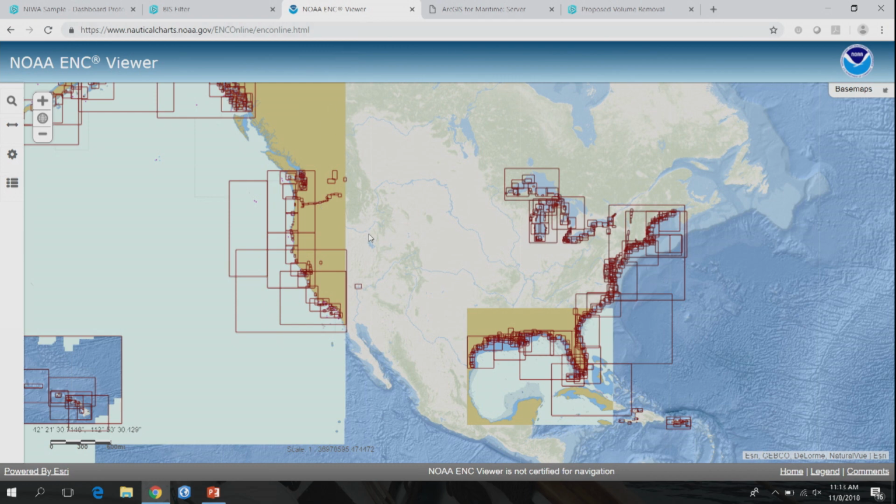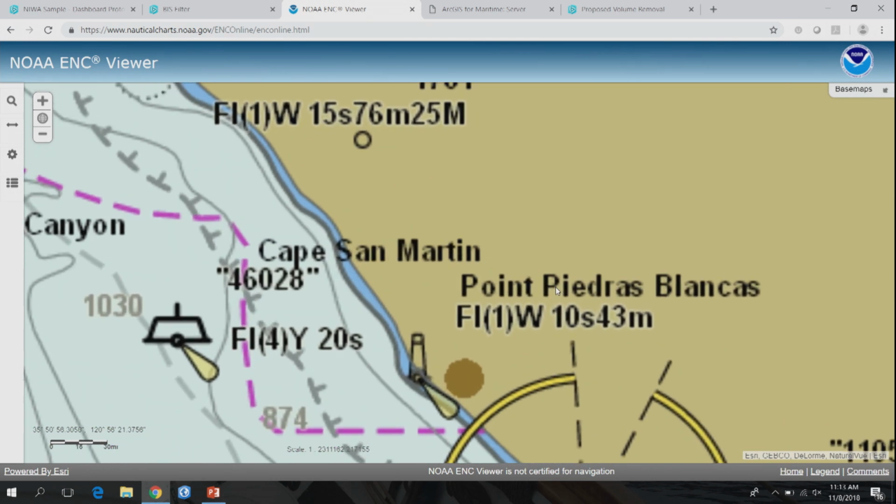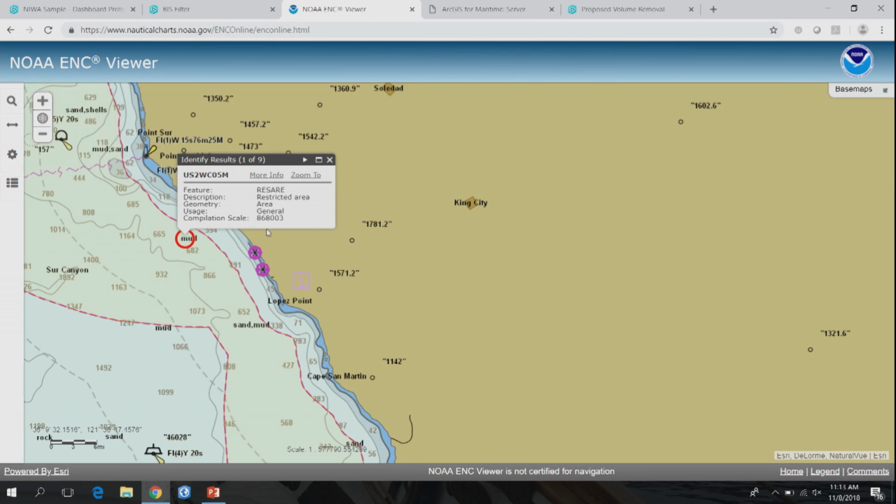Imagine being able to, on your phone, see ENC or electronic navigation chart data, and just zoom in and have it dynamically update. This is an example of a web service created and served by NOAA in their ENC viewer that allows you to see this type of data and actually query it. So you can not only just see the data that you would see in a nautical chart, but you can actually use it in a way that makes sense for the work that you're doing.